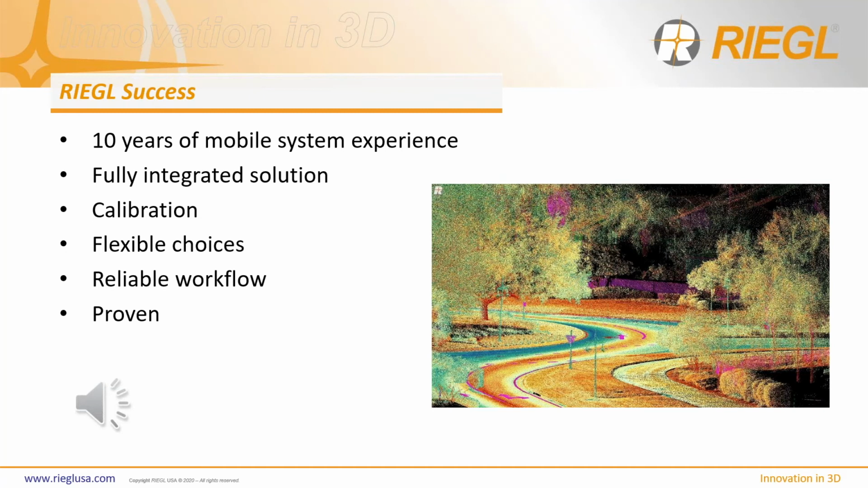Our philosophy is to provide customers with utmost flexibility to equip the VMX-2HA via plug-and-play upgrade with 1 up to 9 additional cameras. With regard to the laser scanners, we tripled the speed over the past few years, and in combination with high resolution and high frequency imagery, we can offer the perfect complement for mobile laser scanning.